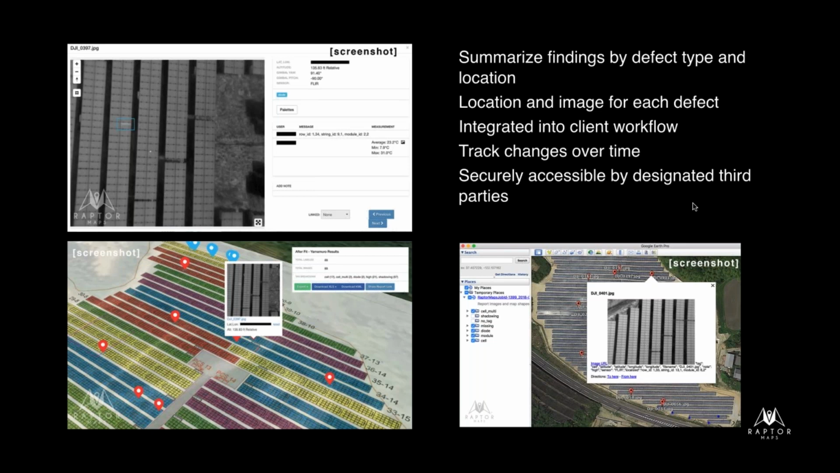And so what you can see on the left here, and these are also in the sample reports, is the interactive portal, where you can actually see the individual defects as well as the locations and the temperature data and all of that. You'll notice in the bottom left, that as-built has actually been geo-referenced, so every single defect shows up exactly where it needs to be on the construction drawings that were provided by that client.